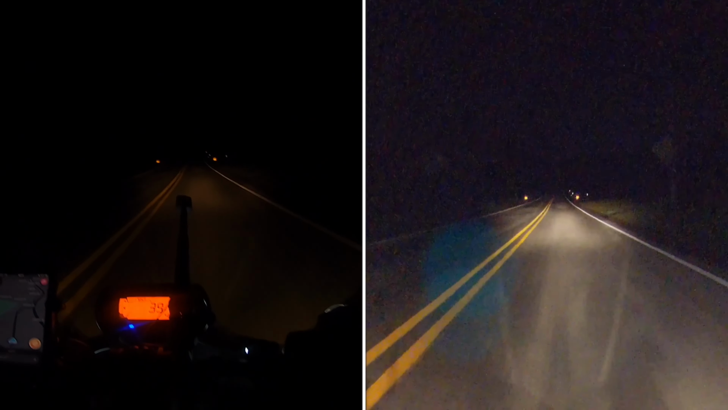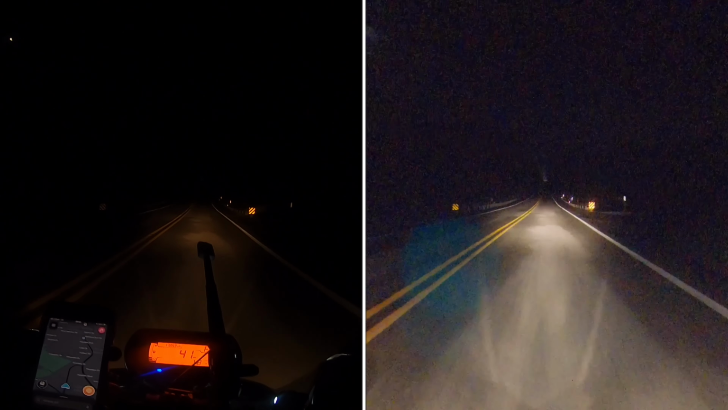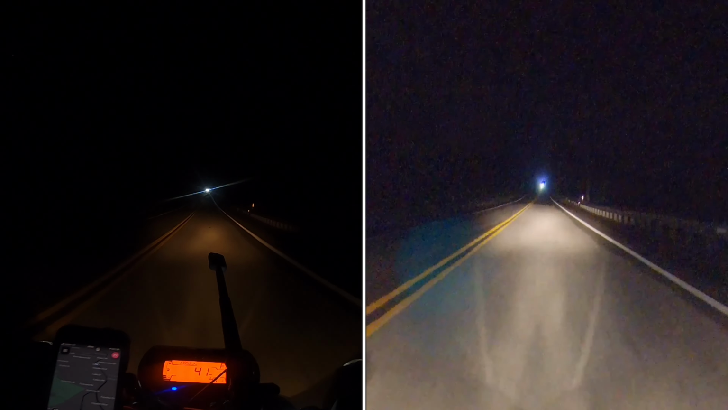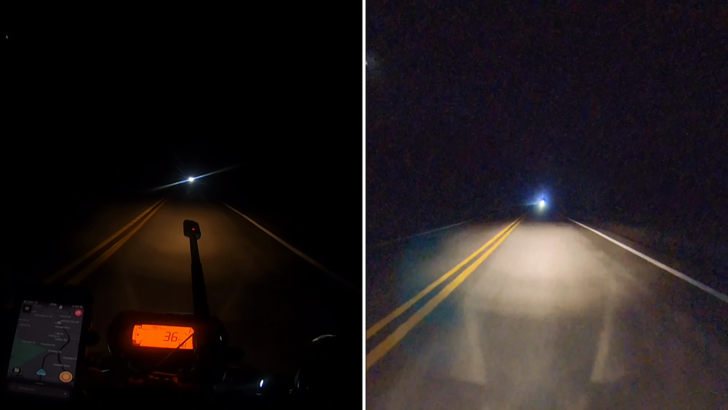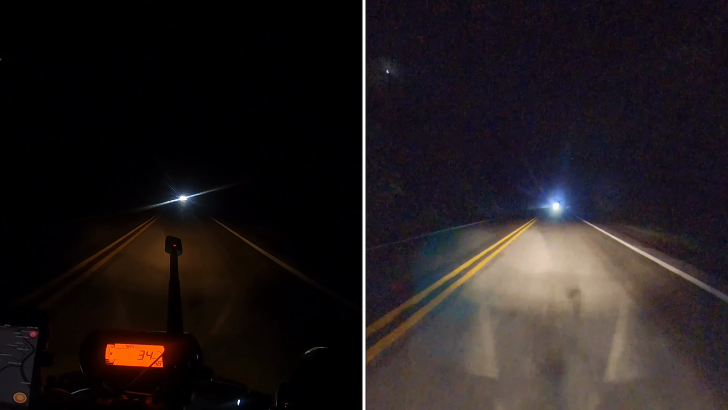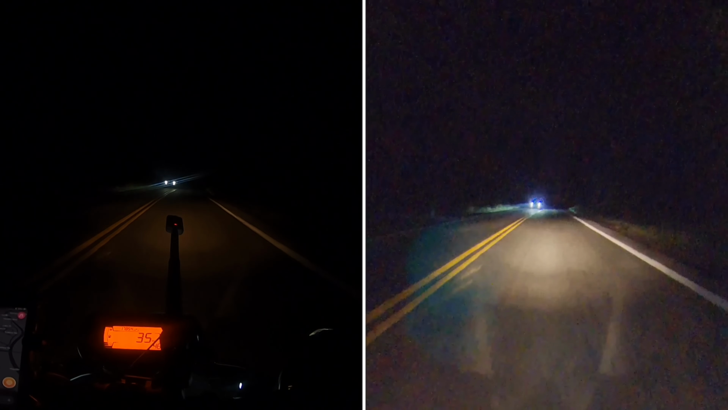So hunting opportunities in the tri-state area, Pennsylvania, West Virginia. There's another deer over there to my left. Ohio is fantastic.